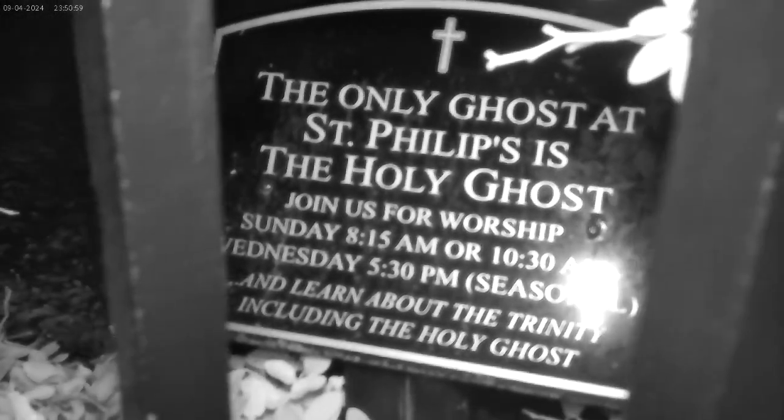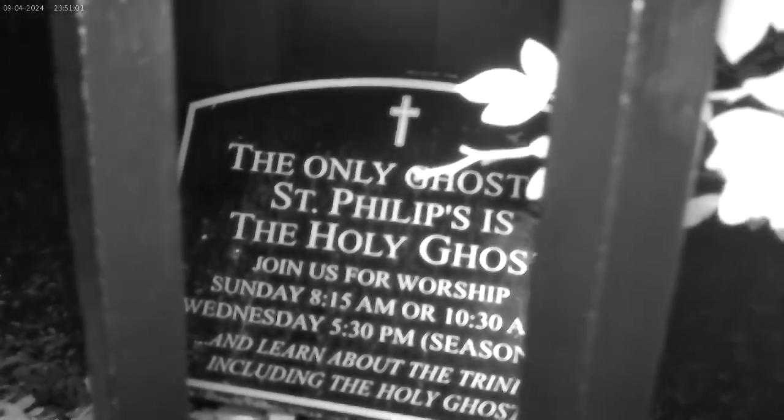You can't see it through Victoria's camera. It's right down here. It says there's no place but the Holy Ghost. And then the grave for Sue is actually in the back, right to the left of that cross headstone. So if you want to zoom in on that, you can. Completely up to you. But with church letting out, people probably looking at us all goofy, we'll get about 3 to 4 minutes worth of footage here.